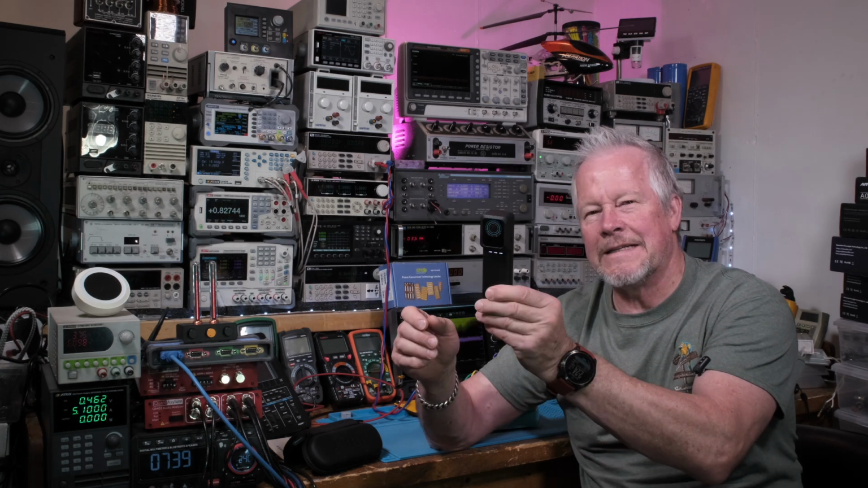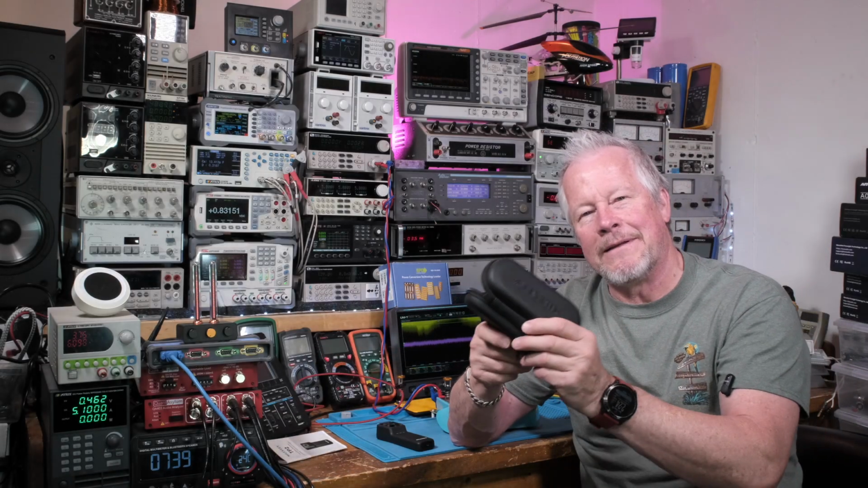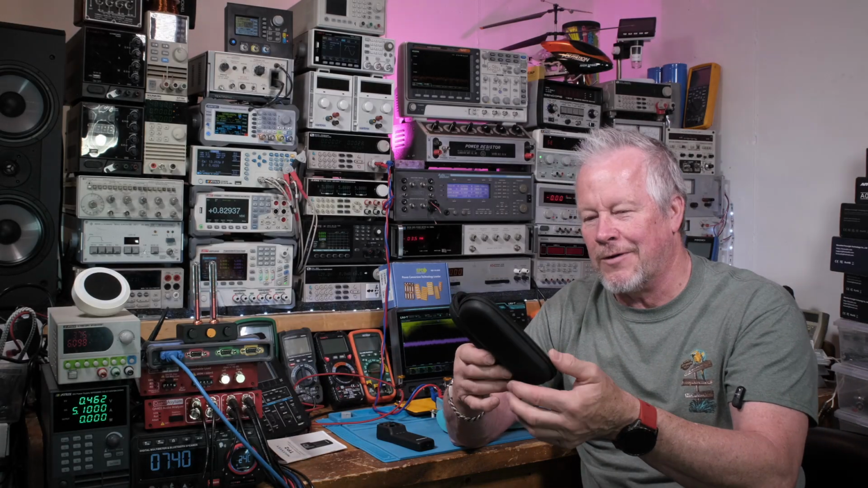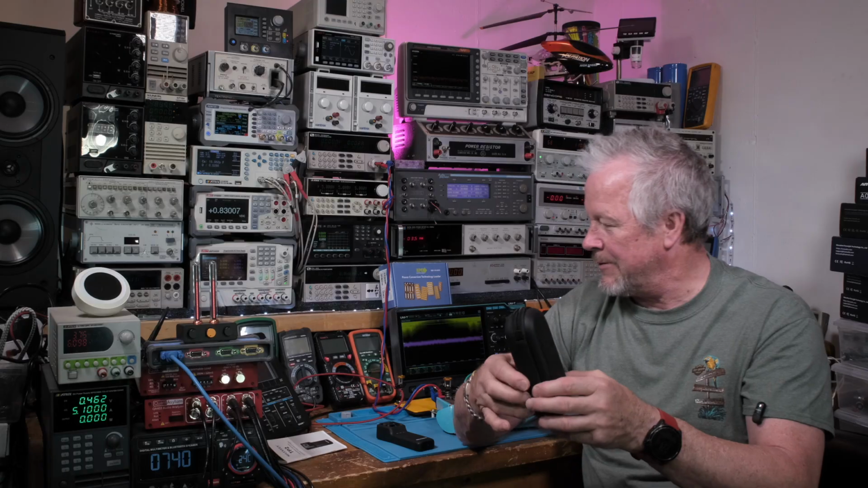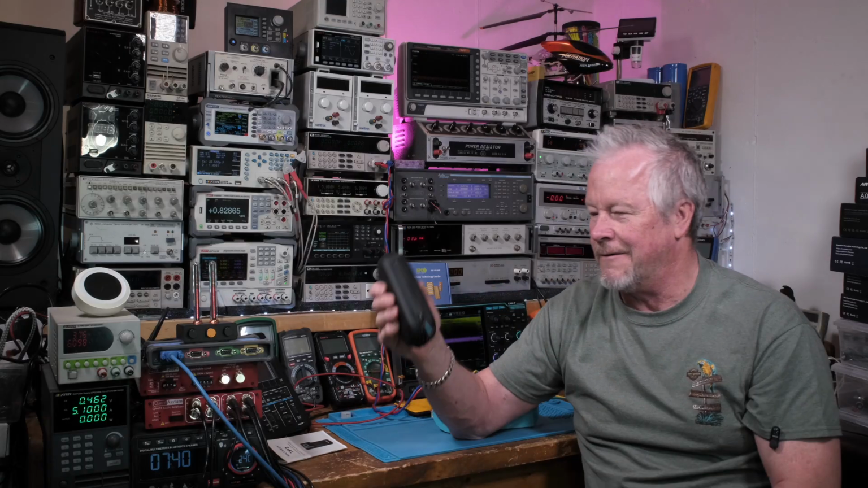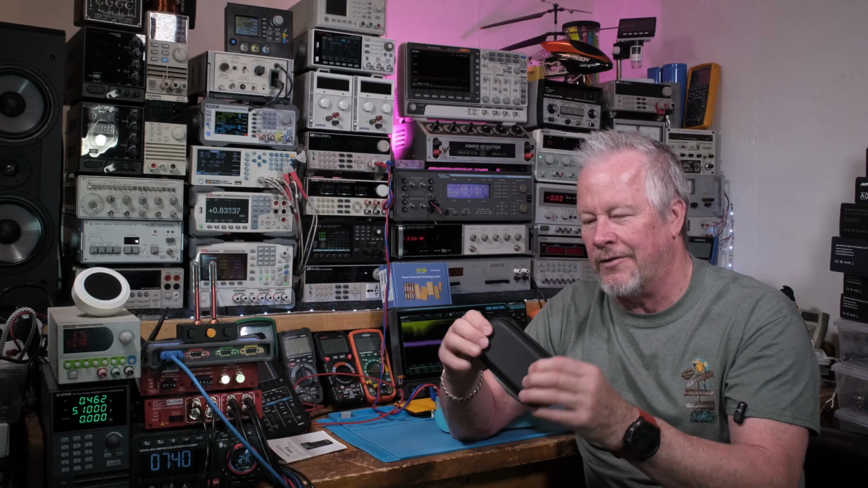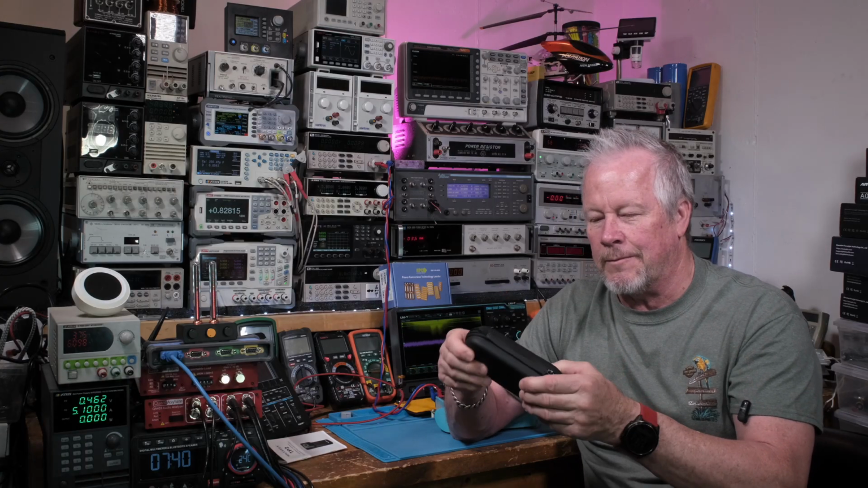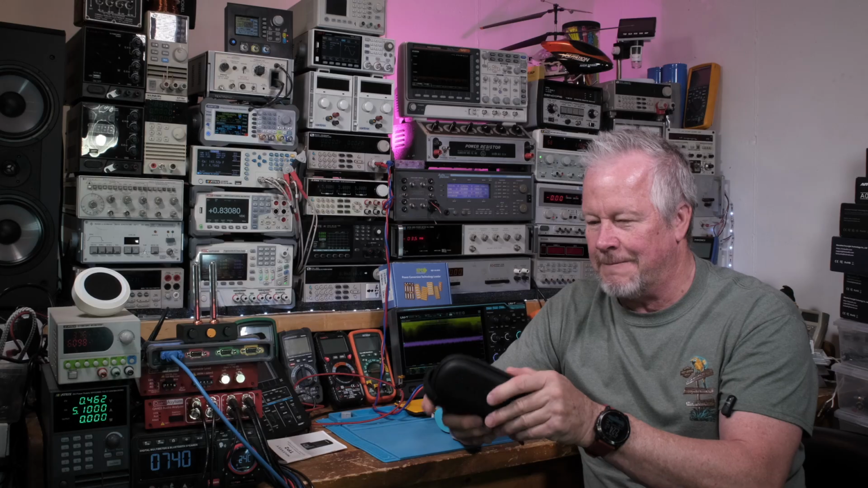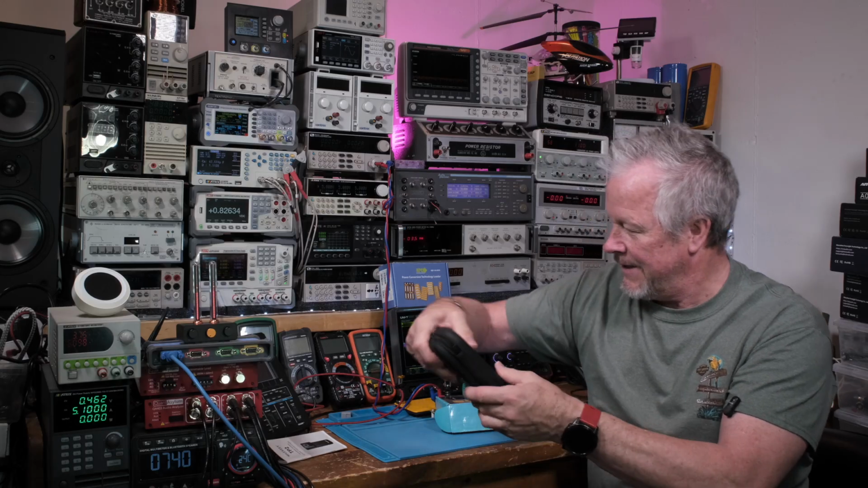Yeah, very nice camera. And so happy that they sent a case with it. So great that these thermal camera people are sending cases with their devices. So that's easy to put in a briefcase or in your tool bag or whatever. One of those soft, firm cases, hard cases I call them, because they're shaped nice and firm. They're going to protect your device.